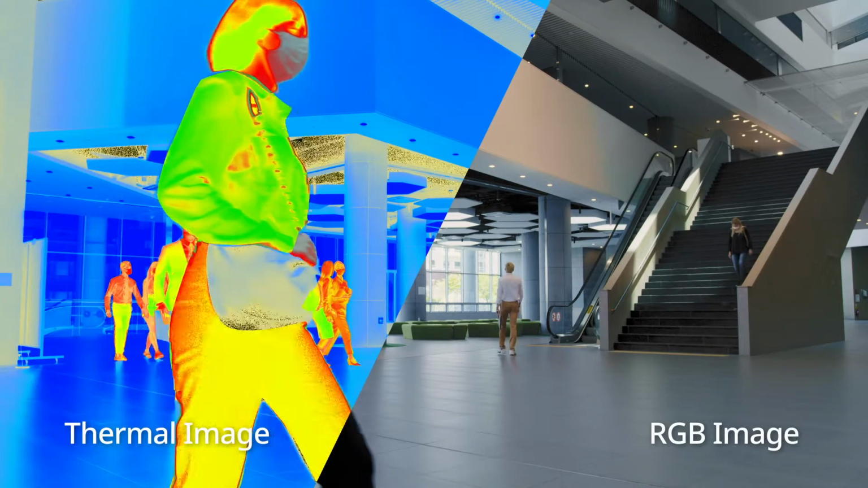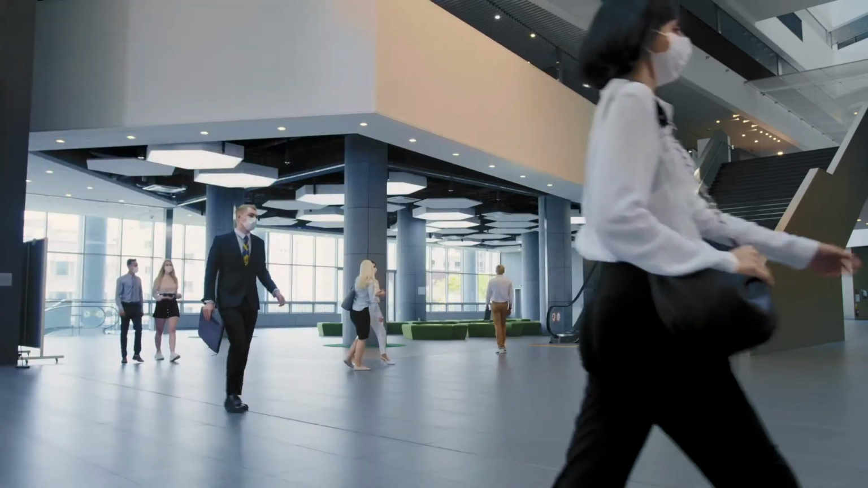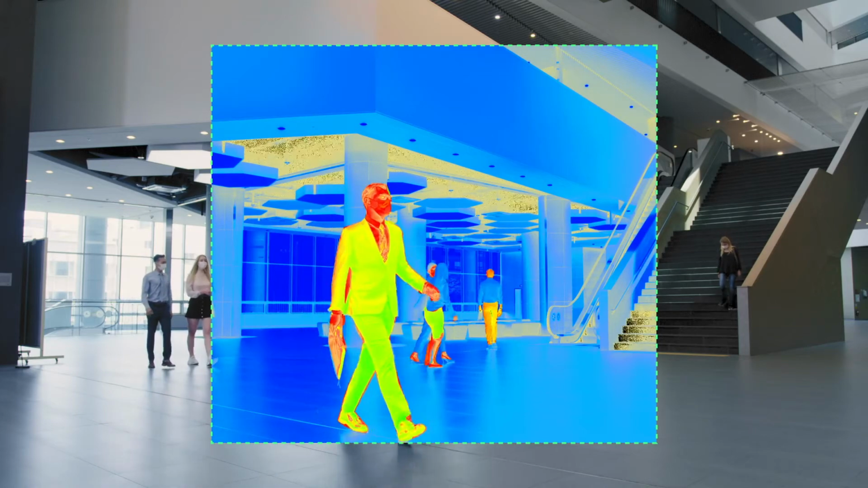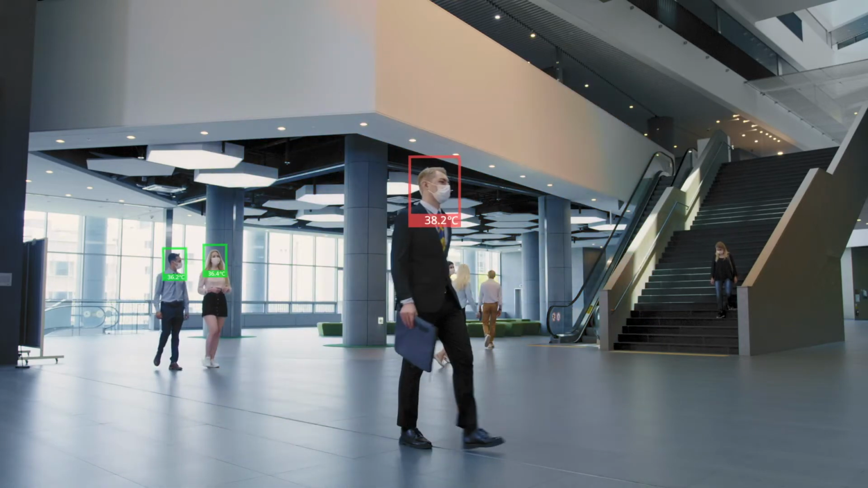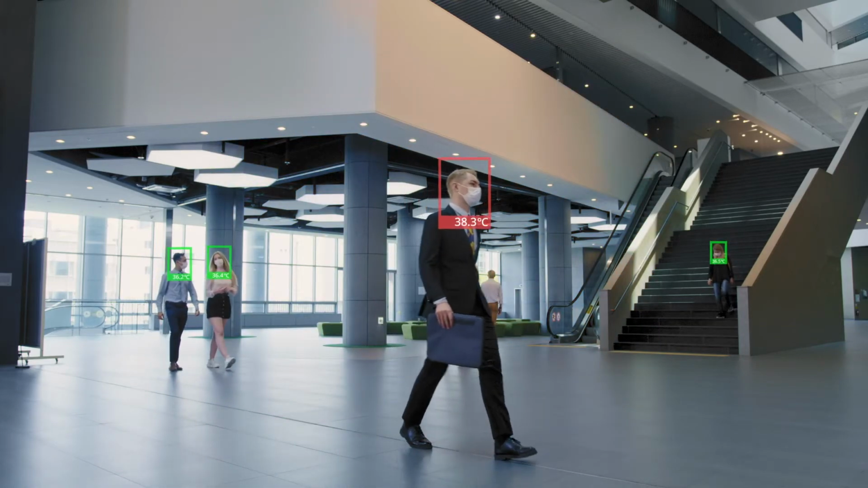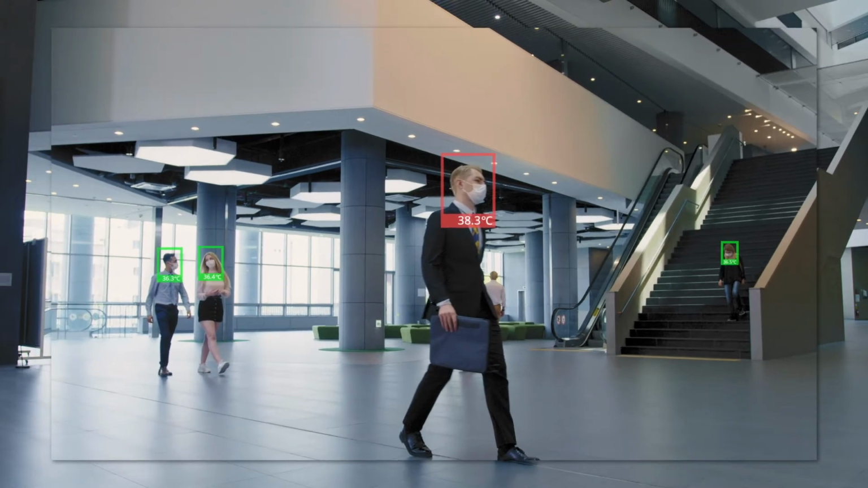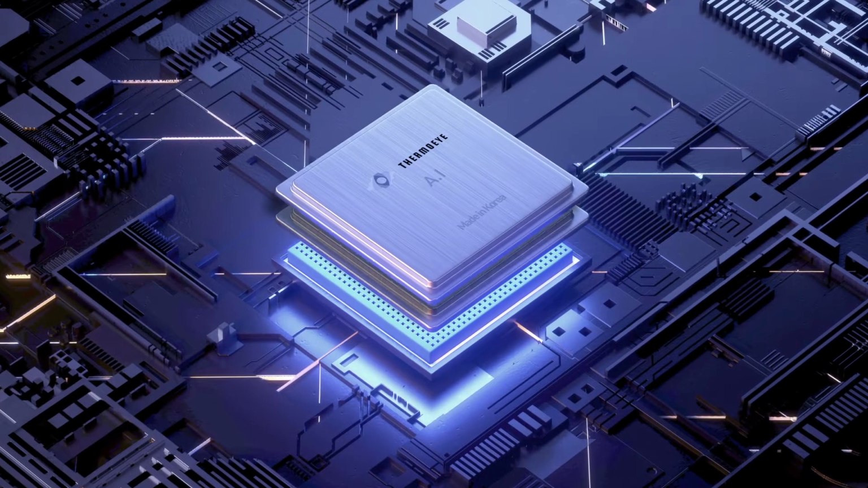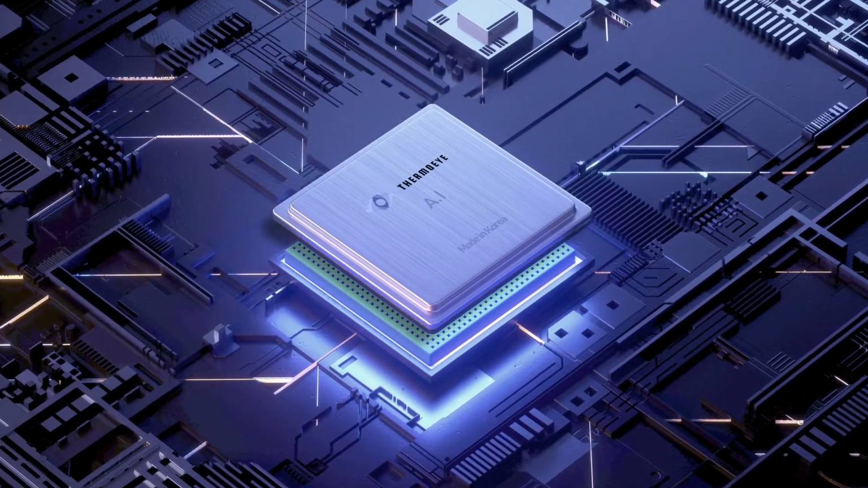Interlinking infrared and visible light camera. Temperature analysis for specific areas that can be set up as desired. Ultra-precision facial detection. Automatic image recording and storage upon discovery. All possible with video analysis algorithms developed by Thermoeye.